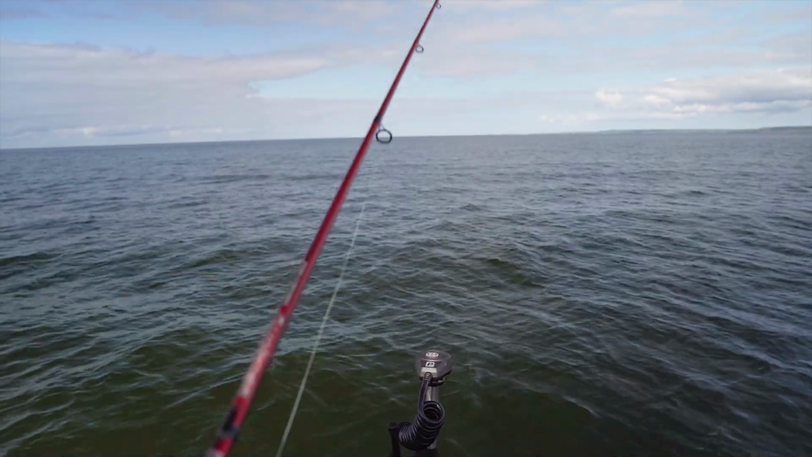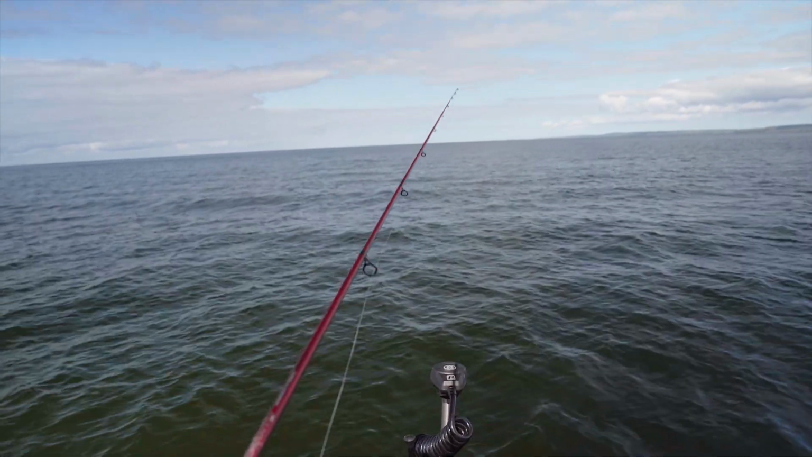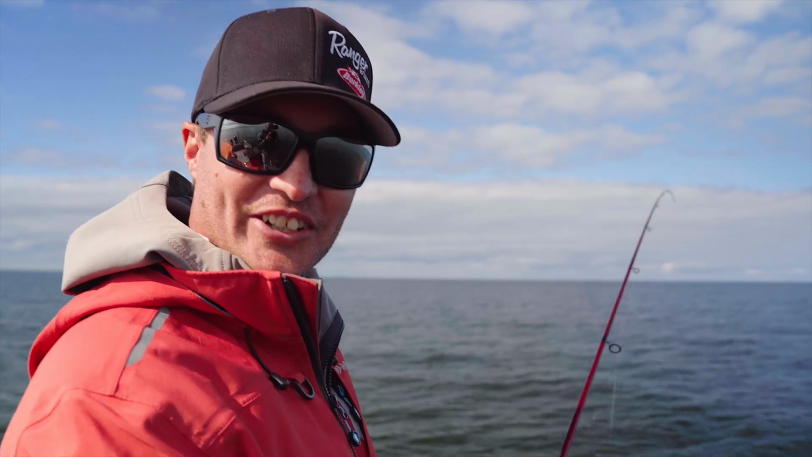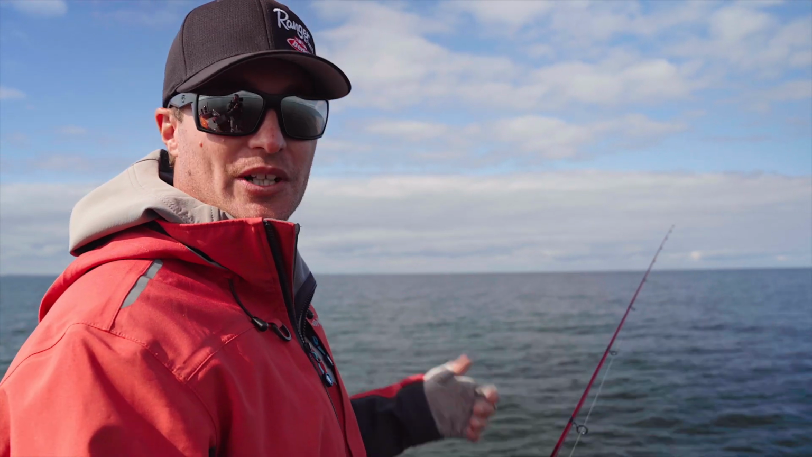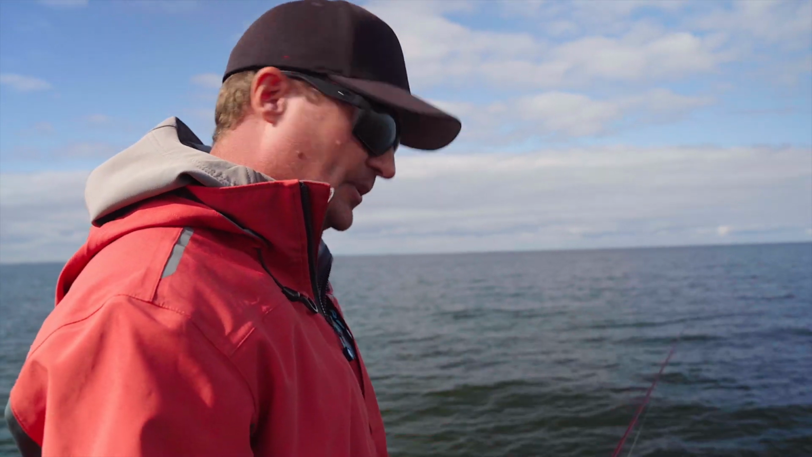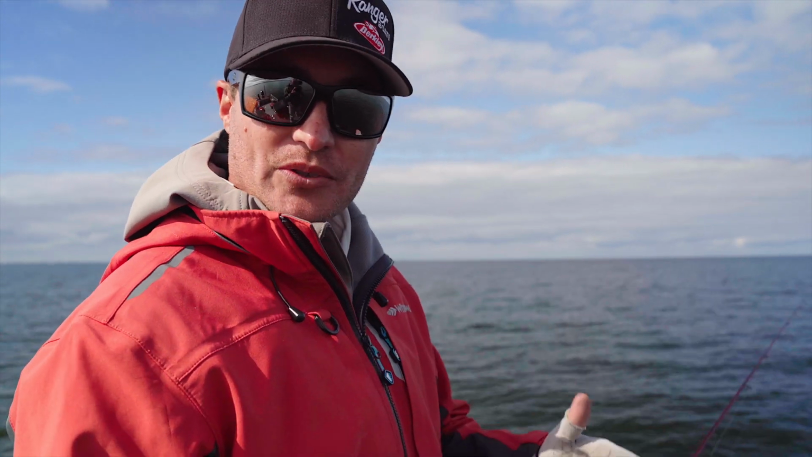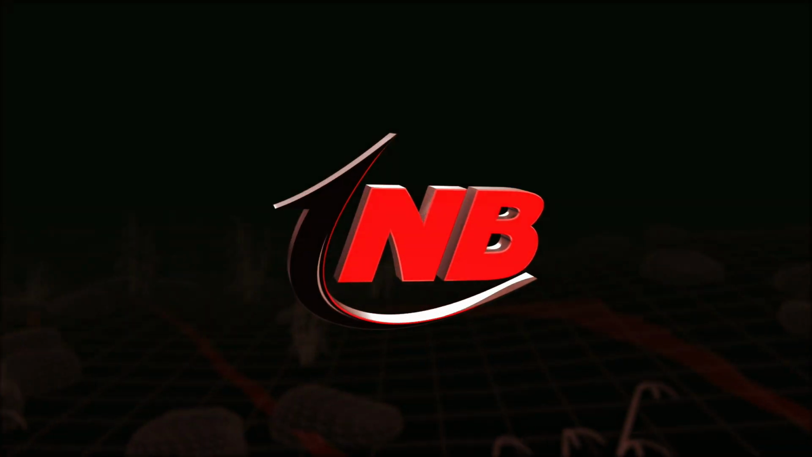The last thing I want to do is drop my rod tip and create a lot of bow in my line, because all that is a lot of give, where you won't feel the bottom, the sudden stop, or a bite as much. But I'm not trying to slow the fall rate, because with glide baits, even lipless baits, a lot of times that fall rate, that speed, is the trigger. They try to get it before it hits the bottom.